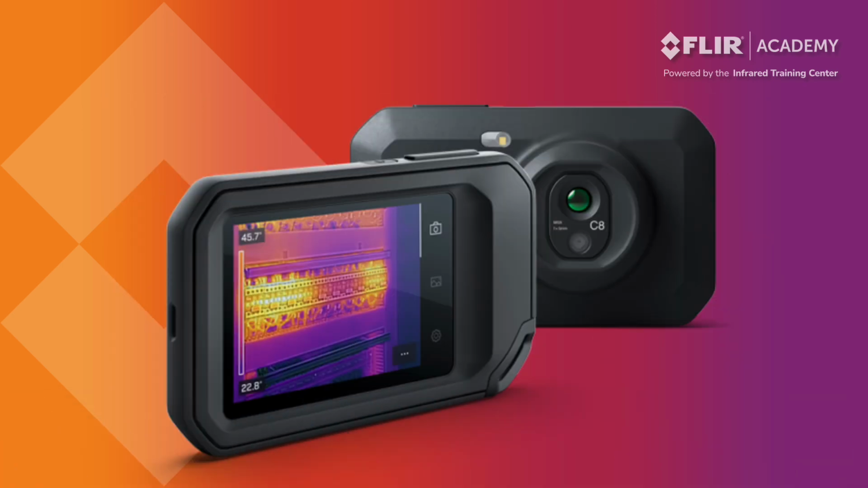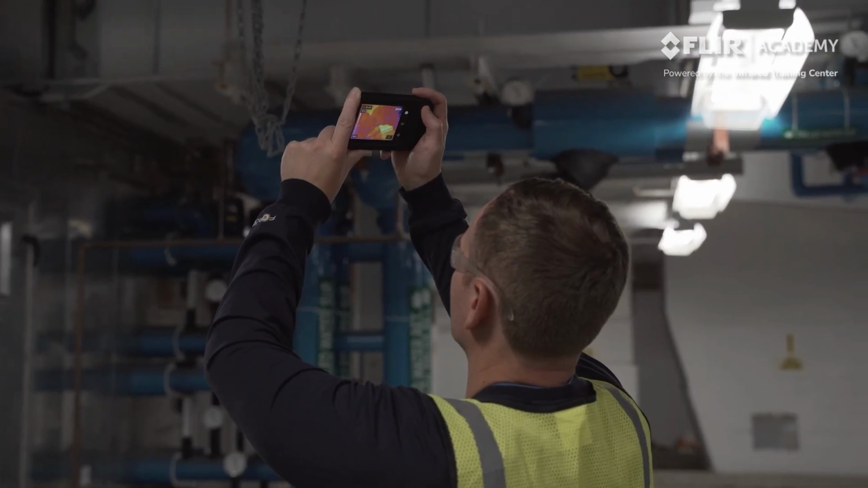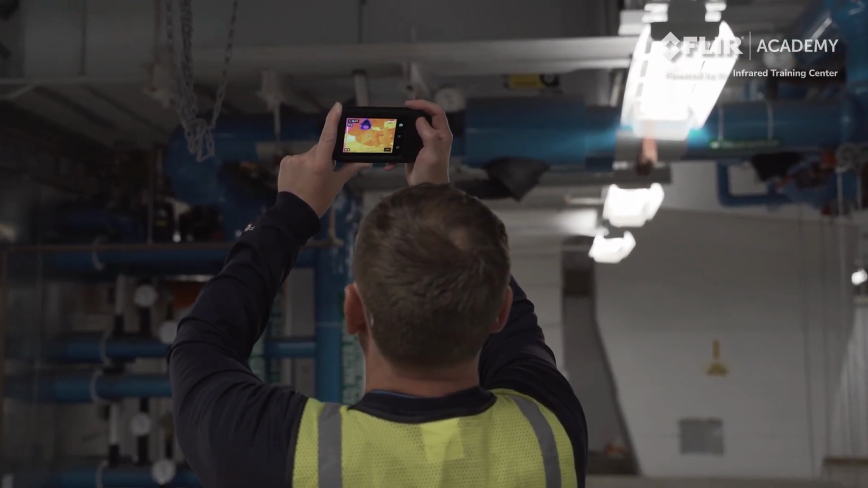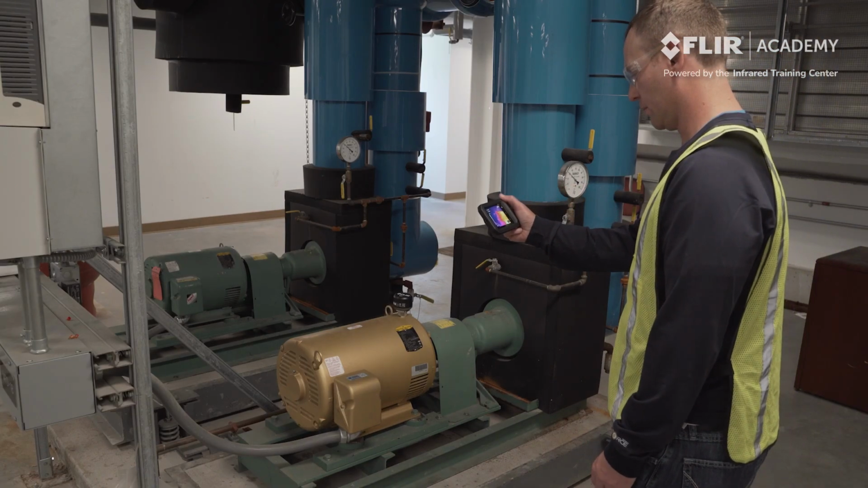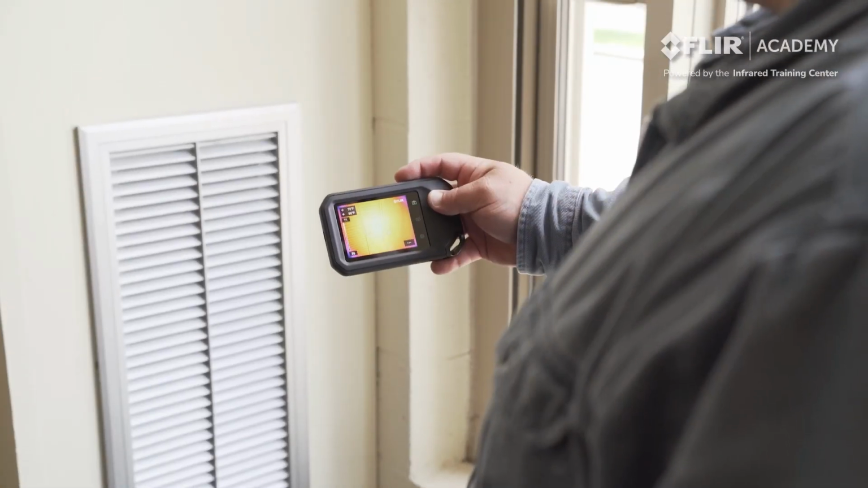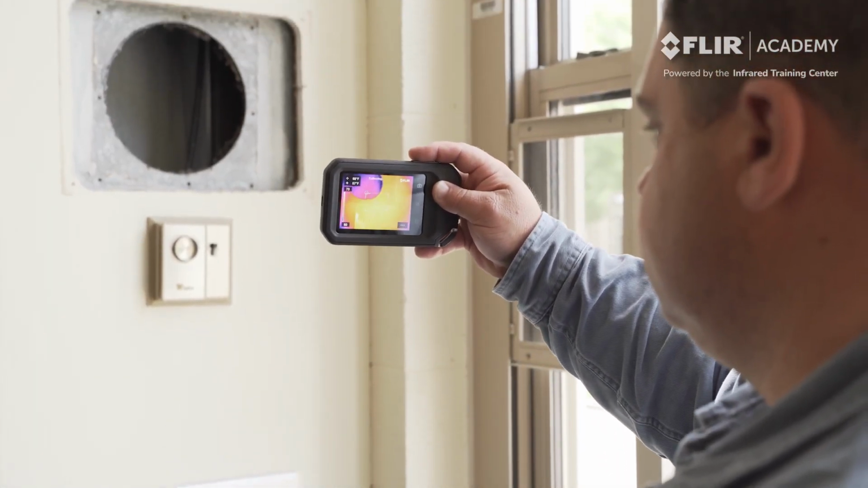For now, let's talk about the basics of operating your Flir C8 thermal imager. The Flir C8 thermal imager is designed for electrical and mechanical maintenance, vehicle inspections, and other troubleshooting applications. It offers a 320 by 240 detector array with a 35-degree lens and features Flir MSX technology that enhances details